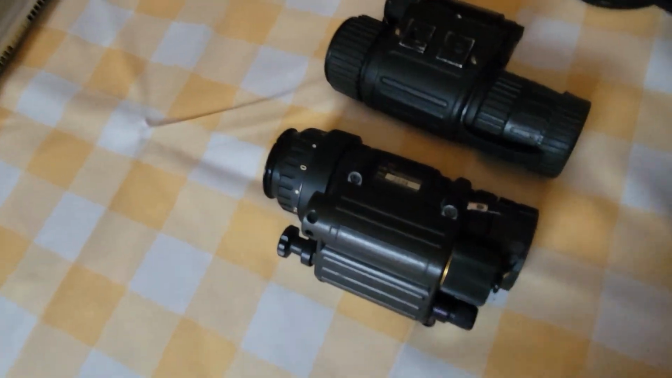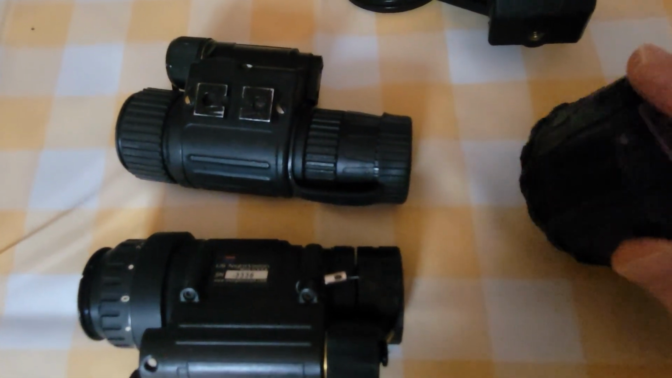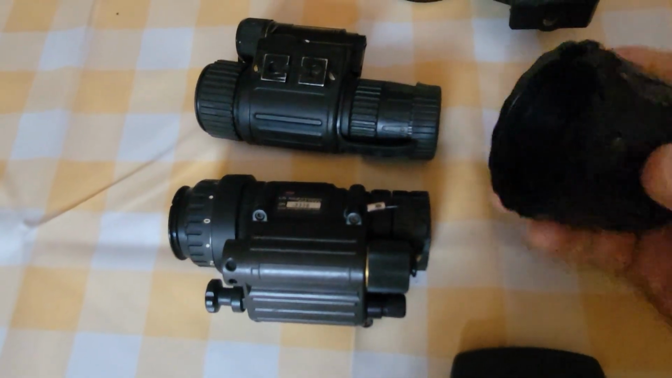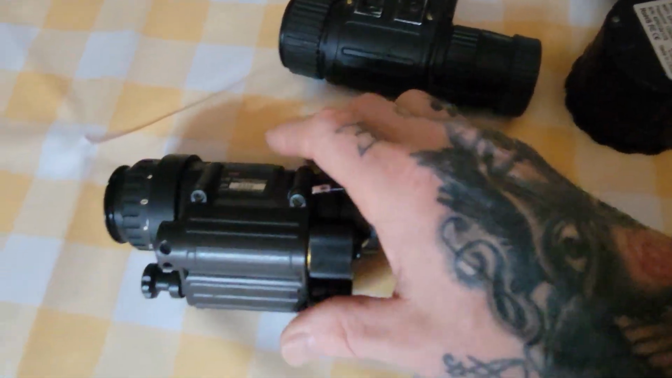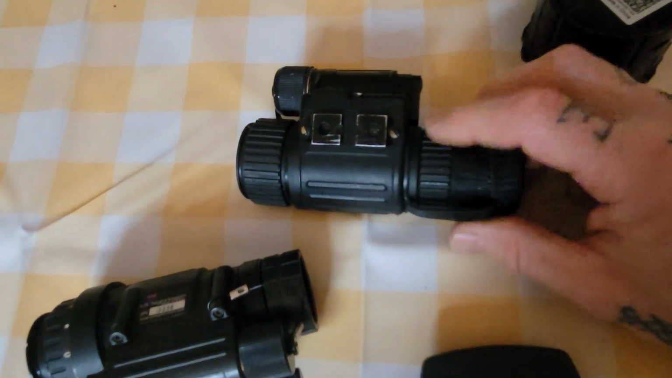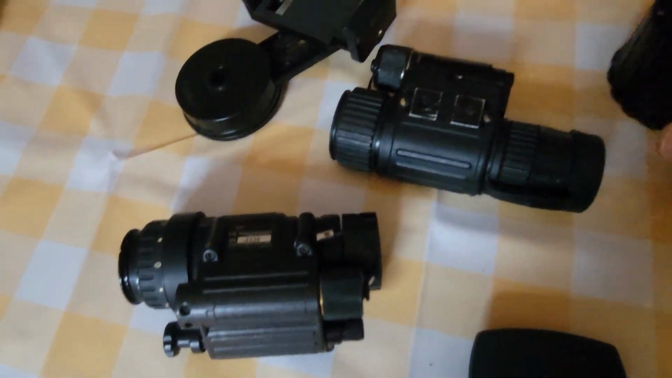I will bring out later on in a different video my full spectrum Nikon and my full spectrum Sony. Take the camera, throw it on a tripod, and you're good to go. Again, relatively anywhere between 1 and 5K, and a good old school Gen 2 you can probably get for under $1,000. So your whole setup's right there.